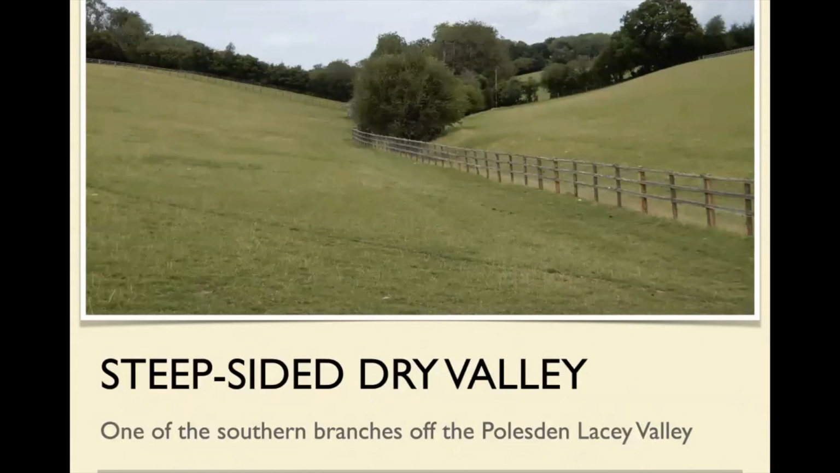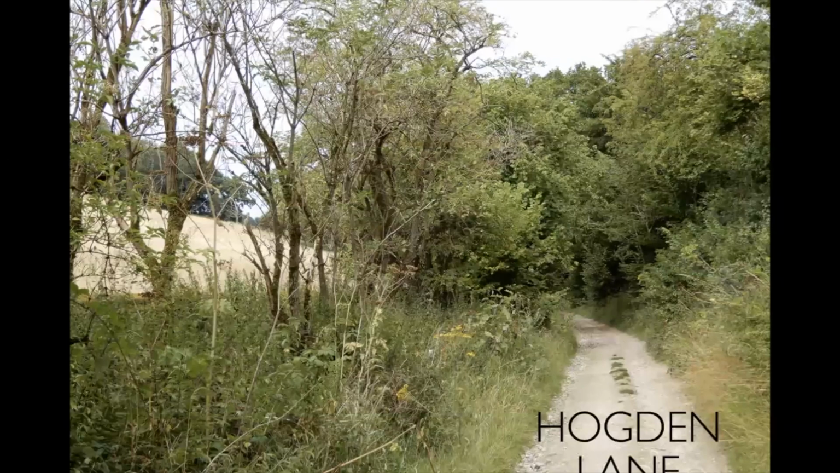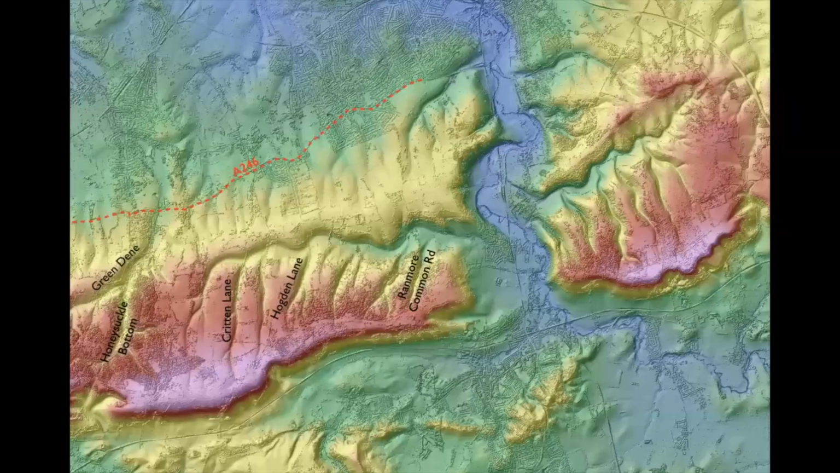And on the southern side of the valley, you get these steep-sided little valleys. You don't see anything like this on the south side. Steep-sided valley running down into it. There's another one. This is Hogden Lane, and that is genuinely the side of the valley. So there's a series of these. This is the Polesden Lacey Valley. Hogden Lane I just showed you. I showed you one of these as well. But there's these, Honeysuckle Bottom, if you know it. Green Dean runs right the way through, and various other ones around.